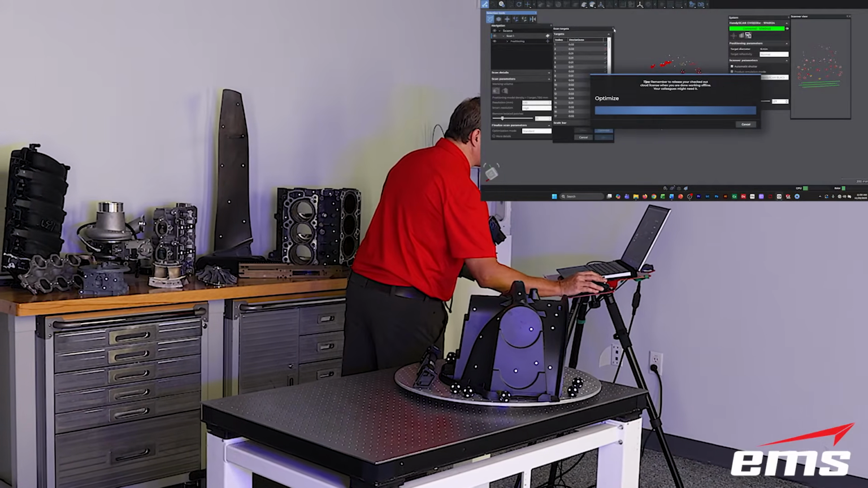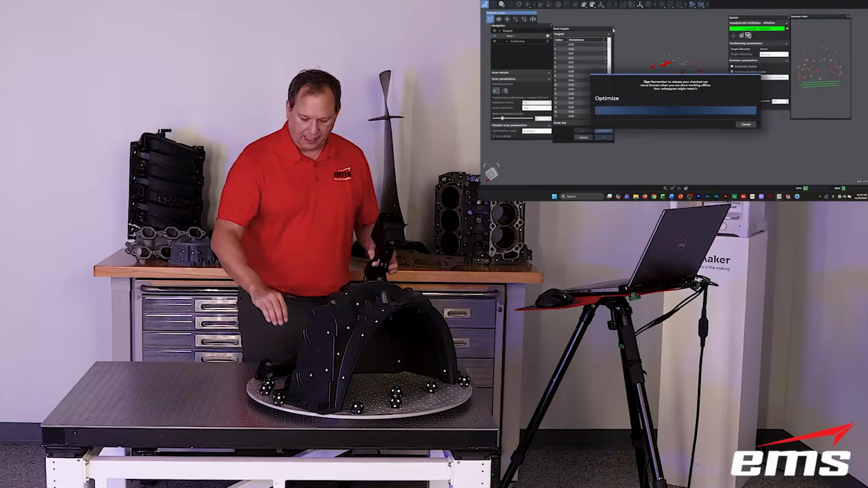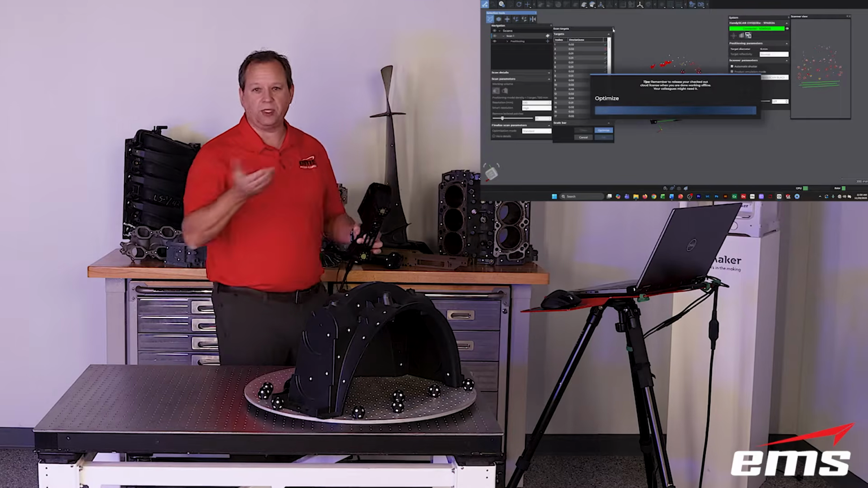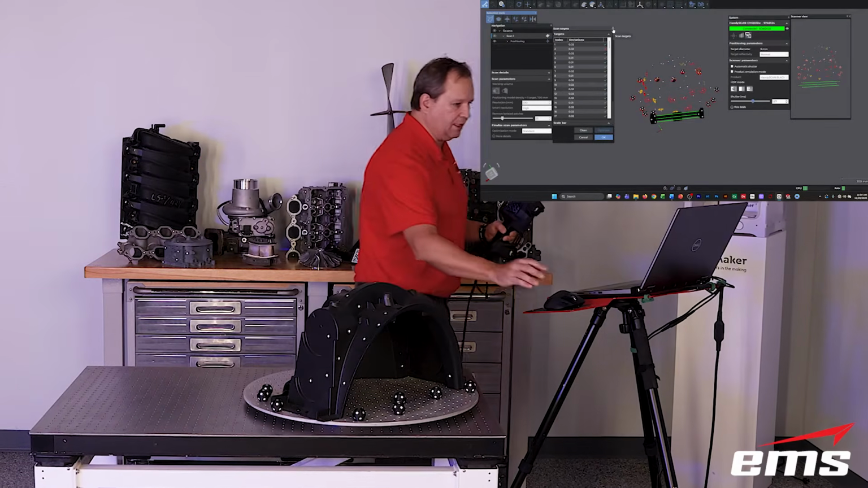Let's close these windows once that's done. And then we're ready to scan. And we can even take the scale bar and just move it because we don't need it anymore. You can leave it there if you want, but once it's measured it's fine.